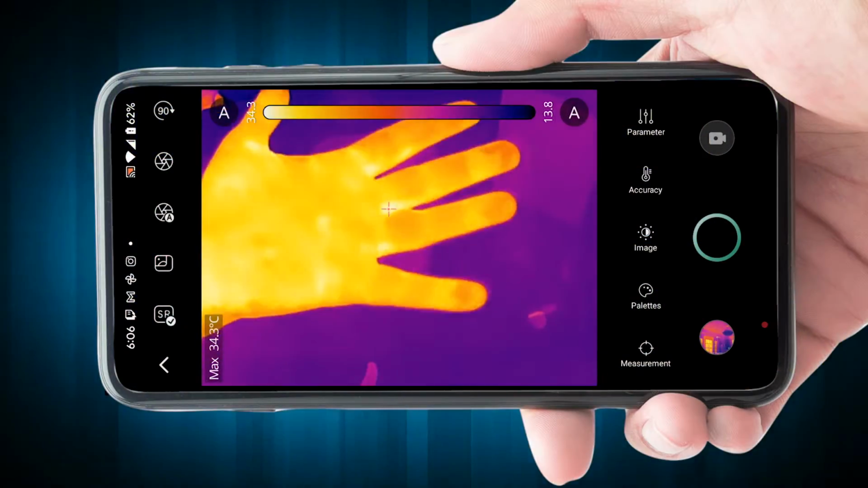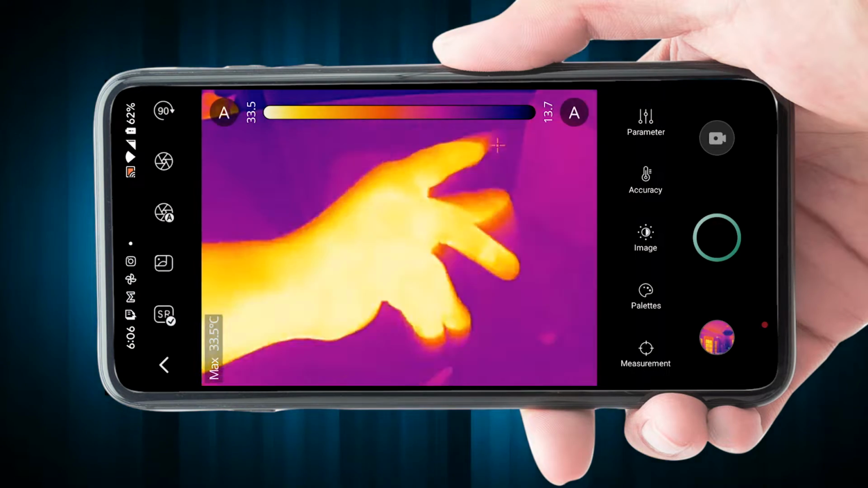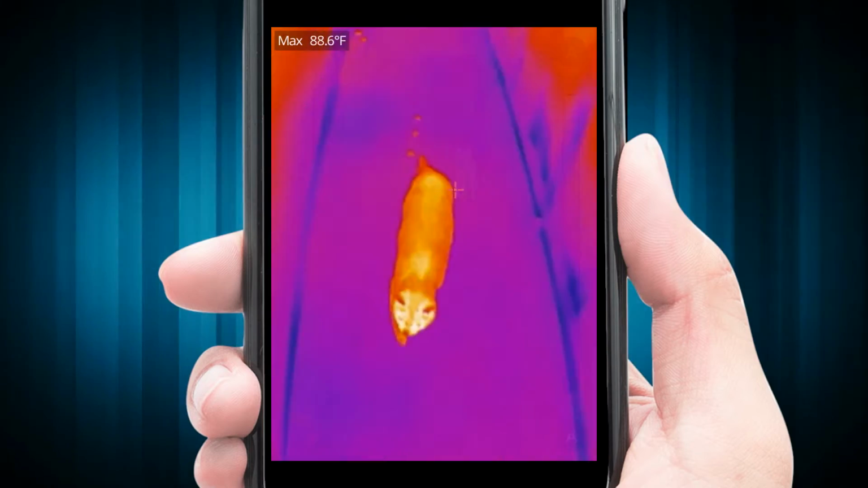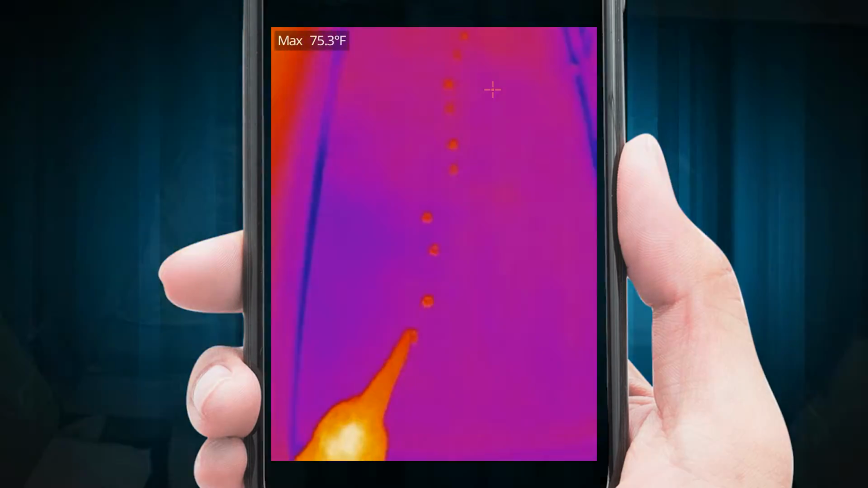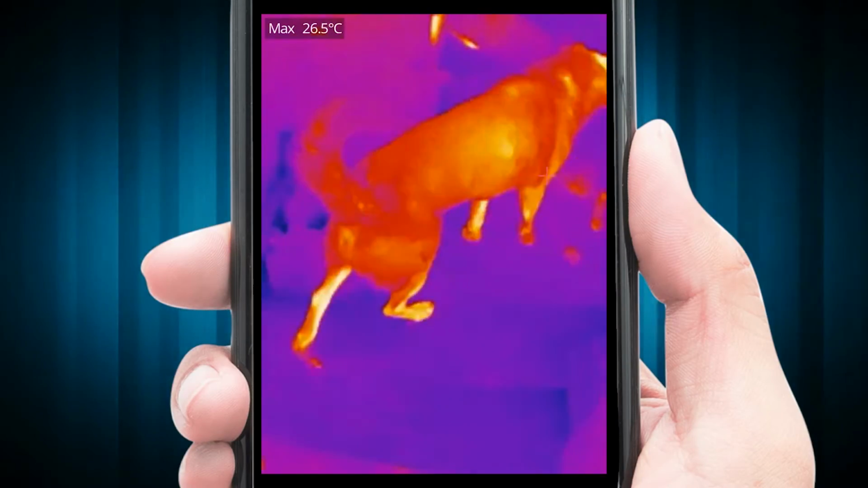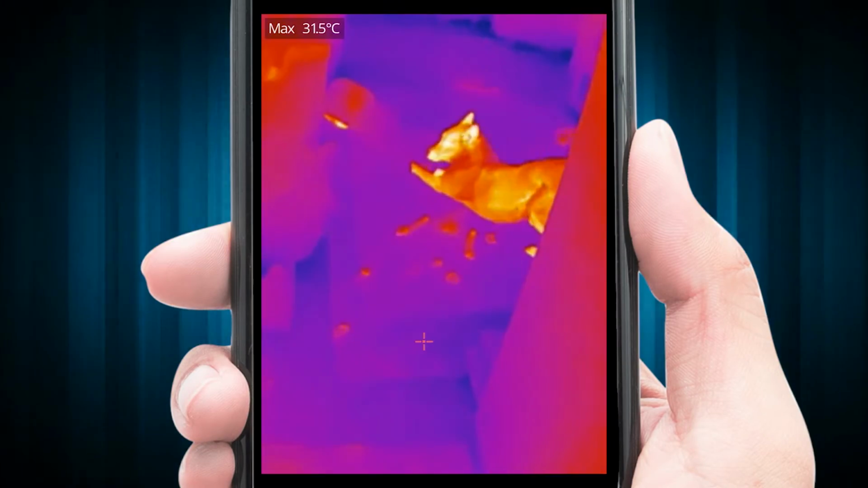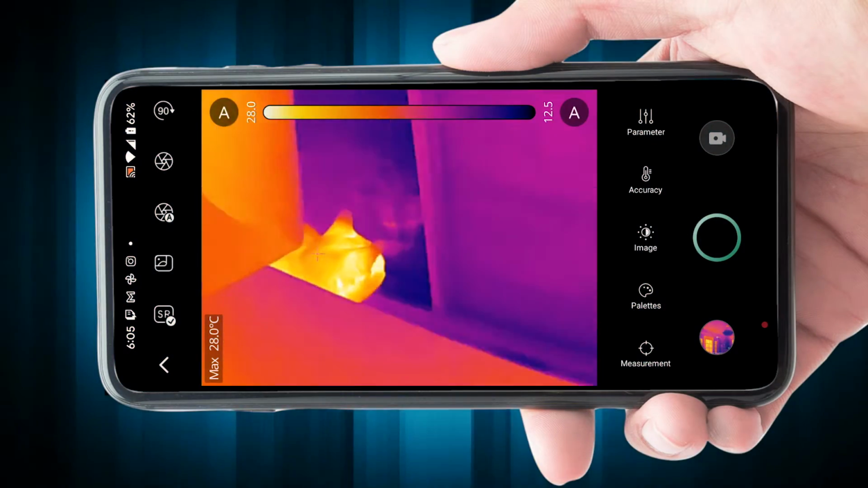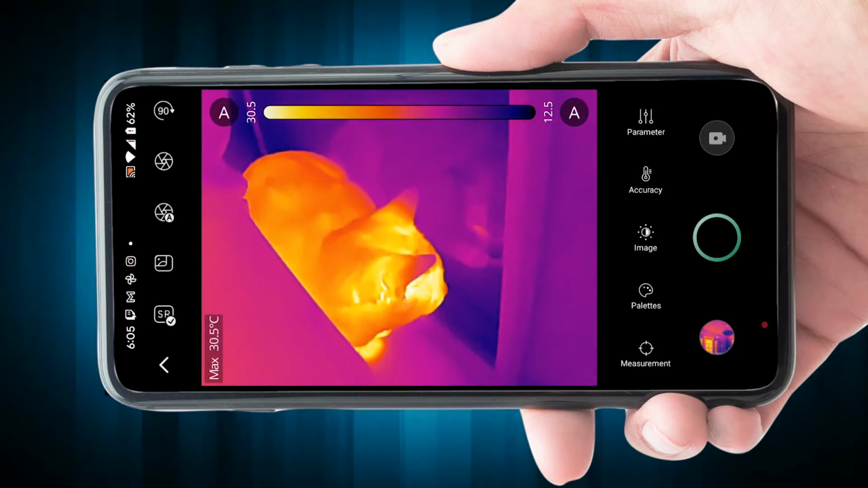Anyway, it's time for a test. I took it around the house and searched for cold spots. We found some areas that were leaking in cold and added insulation and sealed it up better. Then as I was searching the house, I thought it was cool that you could see our animals' footprints. So if you ever can't find your cat, this could be helpful.